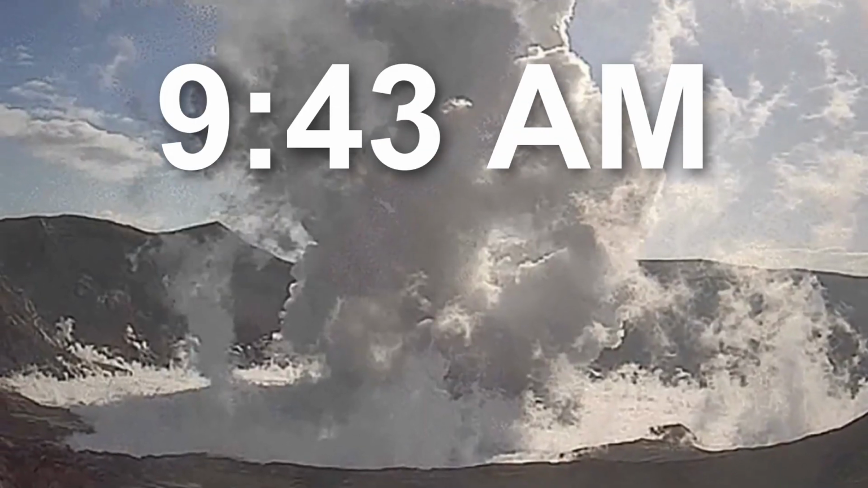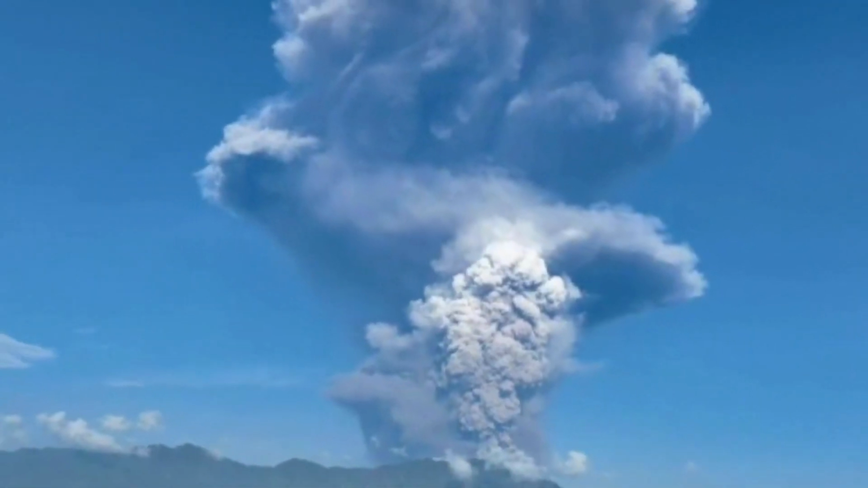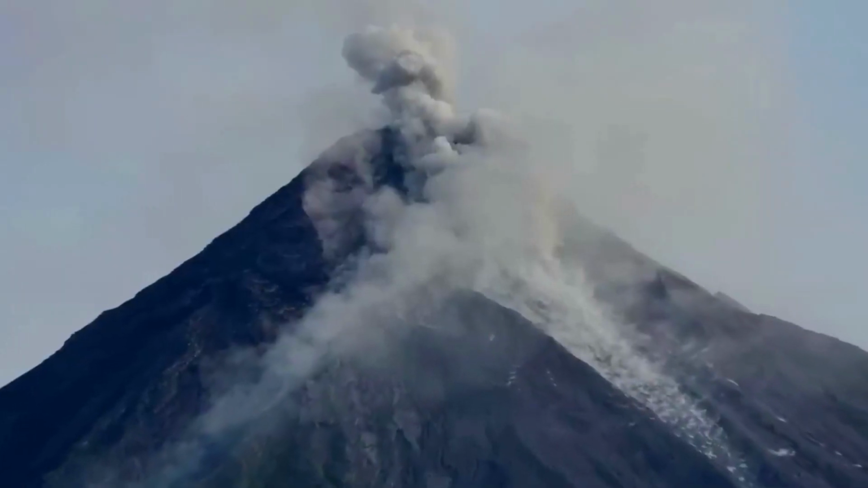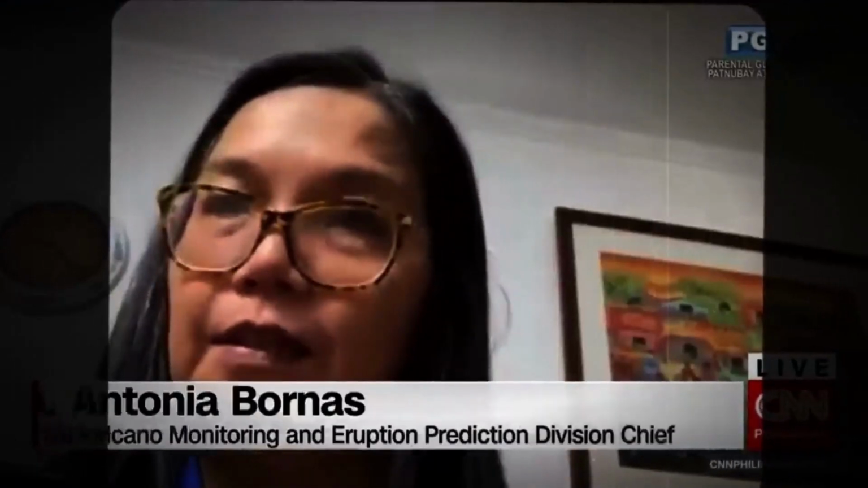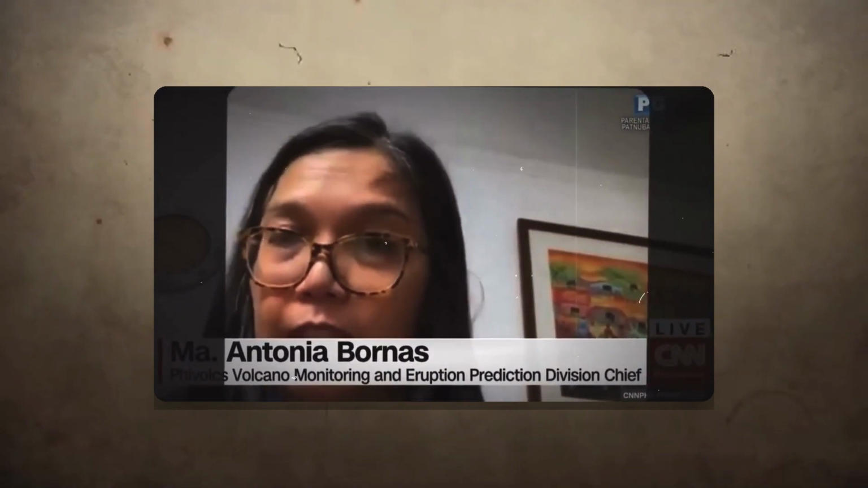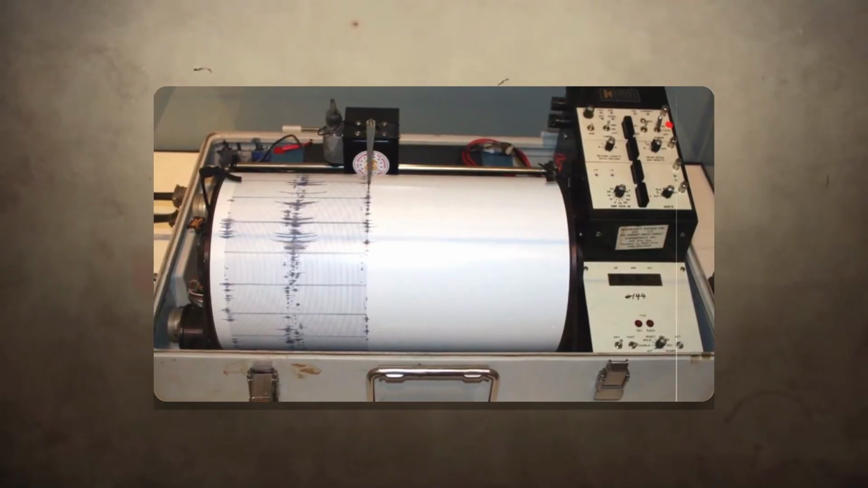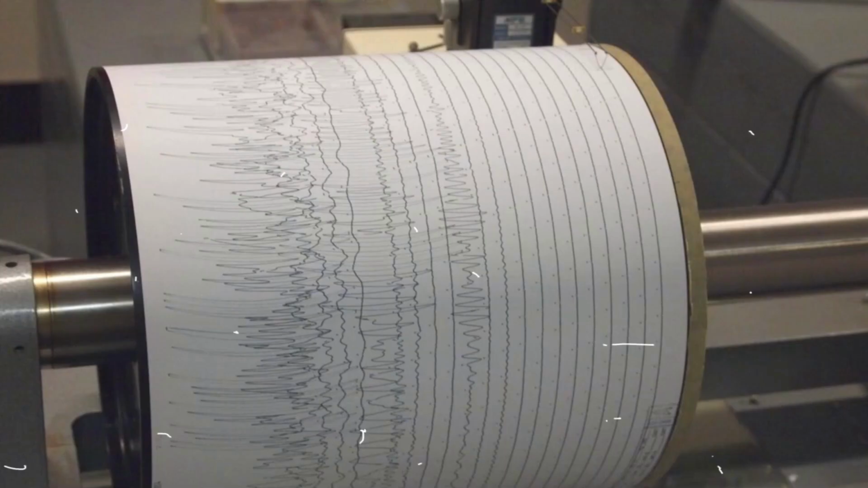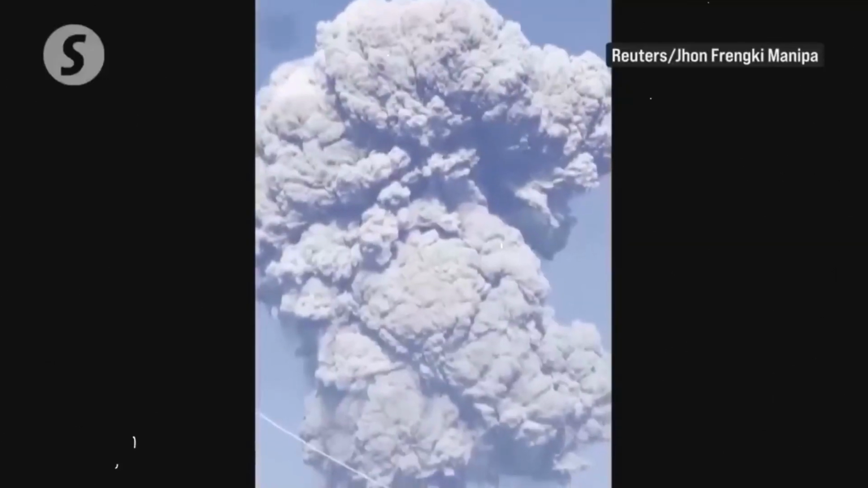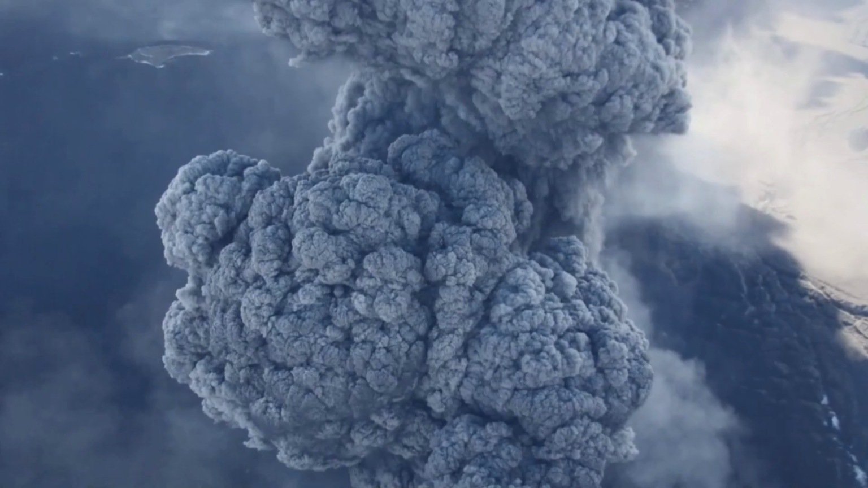By 9:43 a.m., a second phreatic event confirmed the volcano was in a state of agitation. The plume of hot gas and steam drifted southwest, a visible warning sign carried on the wind. The Philippine Institute of Volcanology and Seismology, or PHIVOLCS, the agency on the front lines, has maintained alert level 1 over the volcano. This is not a signal that things are calm. It means low level of volcanic unrest. It is an official declaration that sudden, unpredictable explosions, volcanic earthquakes, and minor ashfall can occur at any moment.